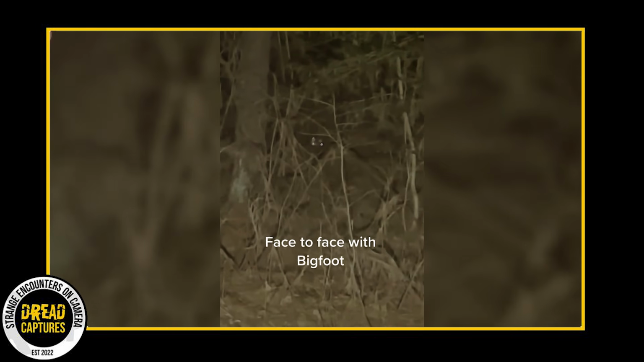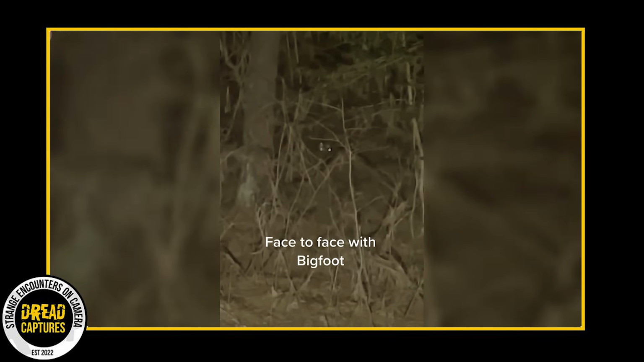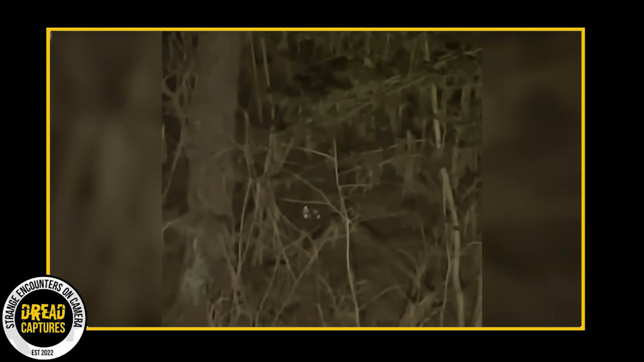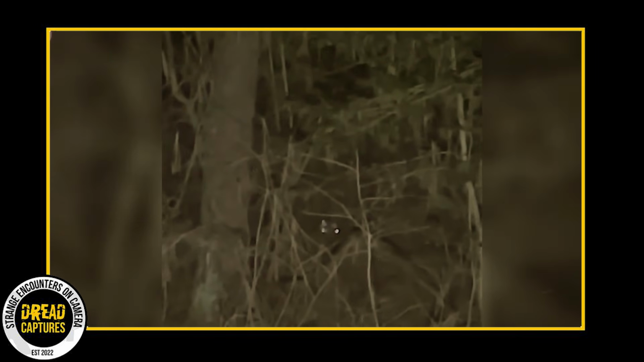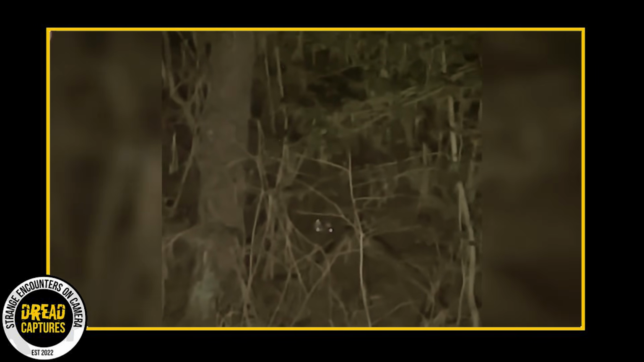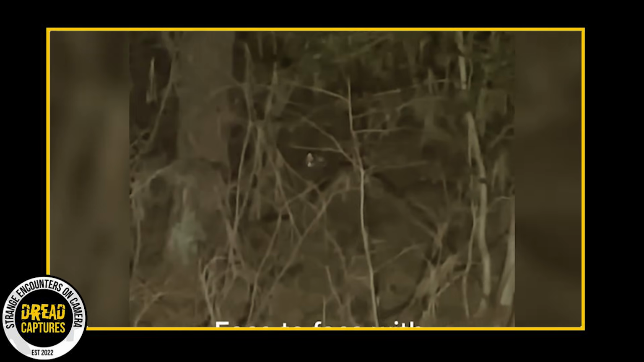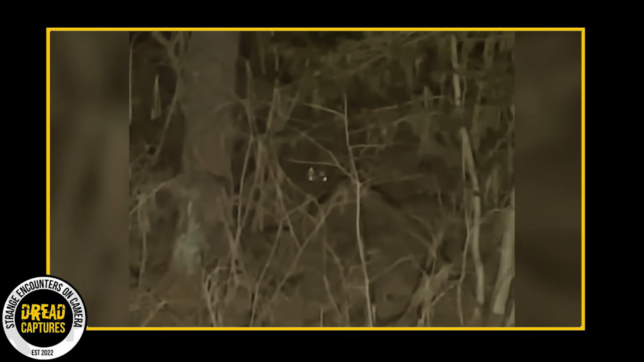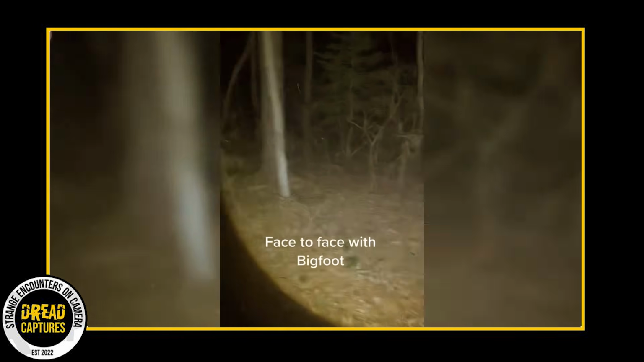The eyes were peeking out from behind a tree in the pitch-black darkness of the forest. Realizing he had just discovered something strange and possibly important, he quickly urged his viewers to take screenshots to help document the eerie event. Curiosity getting the better of him, he decided to cautiously approach the spot where he'd seen the glowing eyes. But when he finally got there, the creature had vanished into thin air.